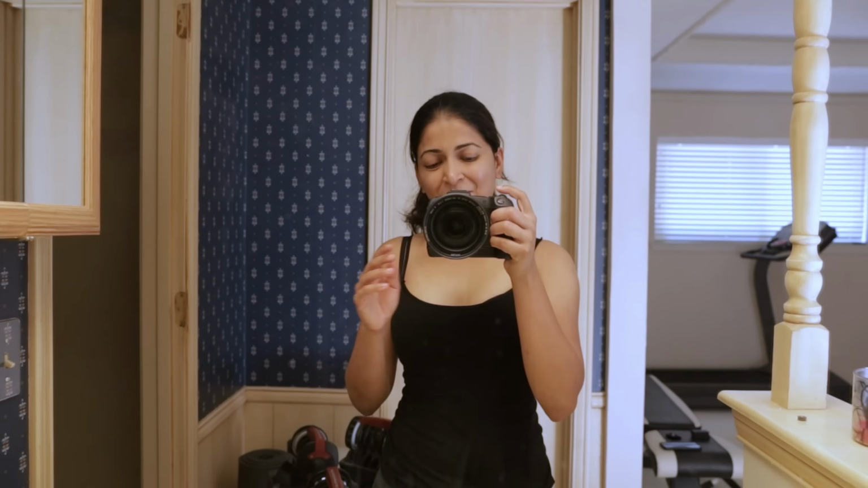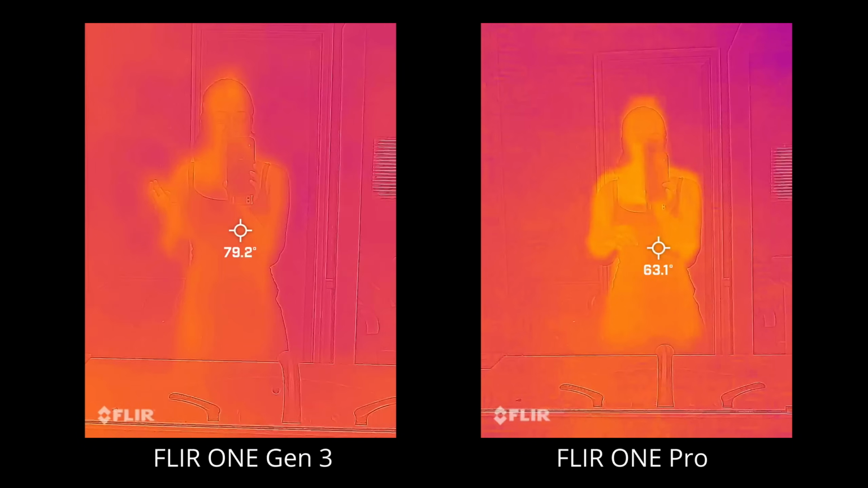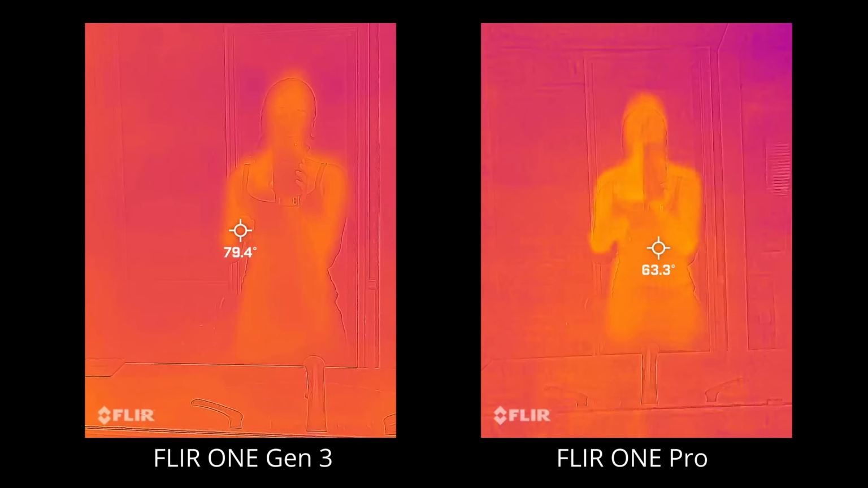If you use the thermal camera in front of a reflective surface like a mirror, you will see objects in front of it rather than measure the temperature of the mirror itself. This is because of the emissivity of mirrors, which is a measure of how well an object reflects heat. An emissivity value of 0 is a perfect mirror that reflects all heat. An emissivity value of 1 is a black body that perfectly absorbs all heat.